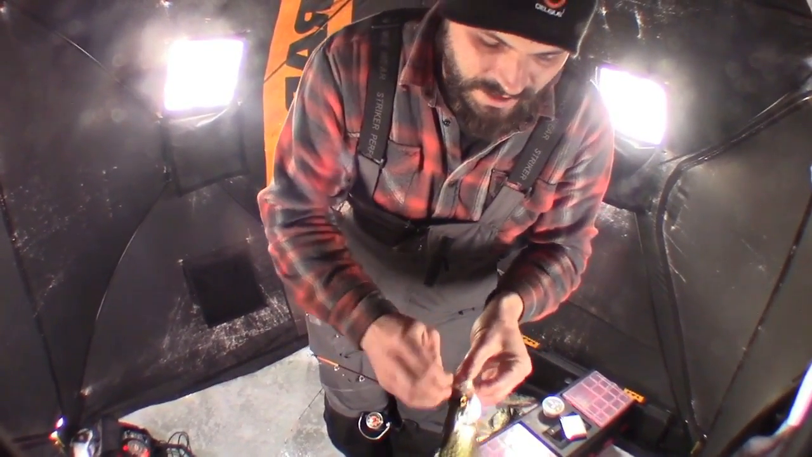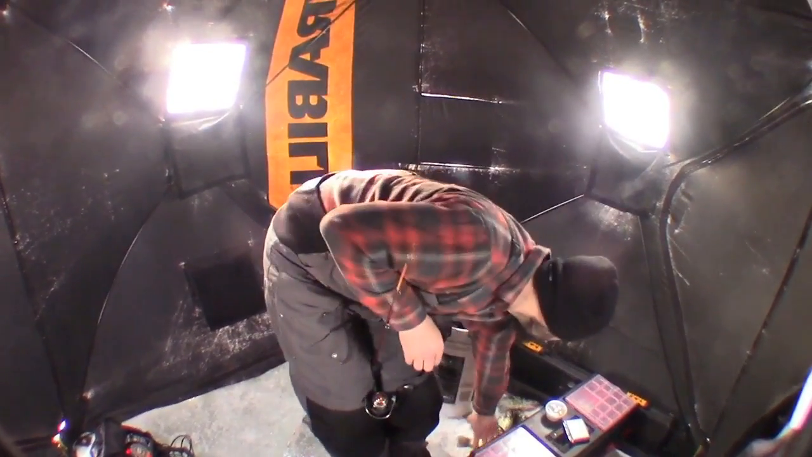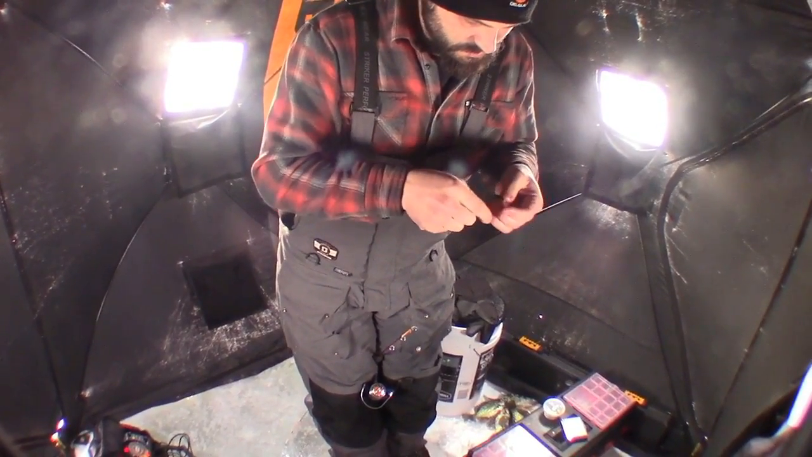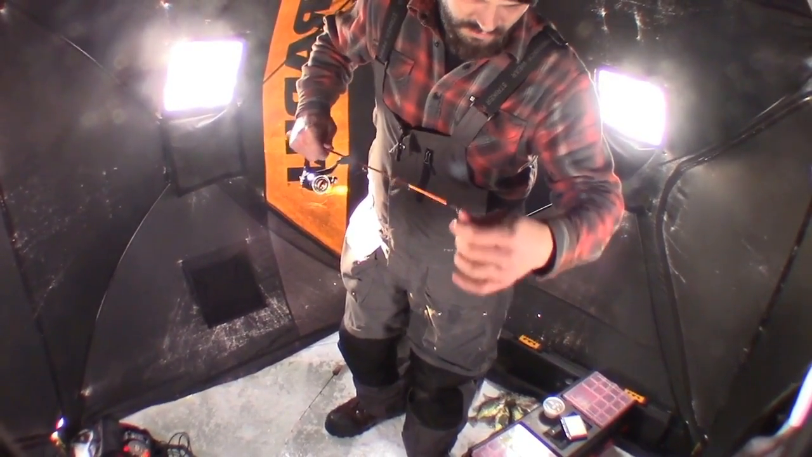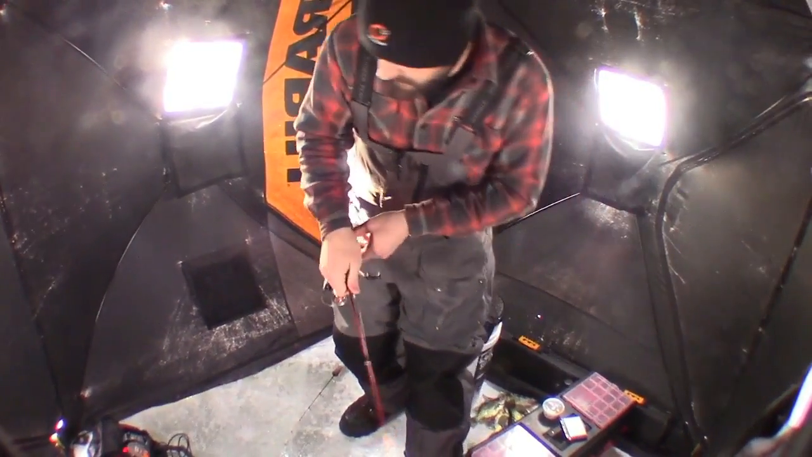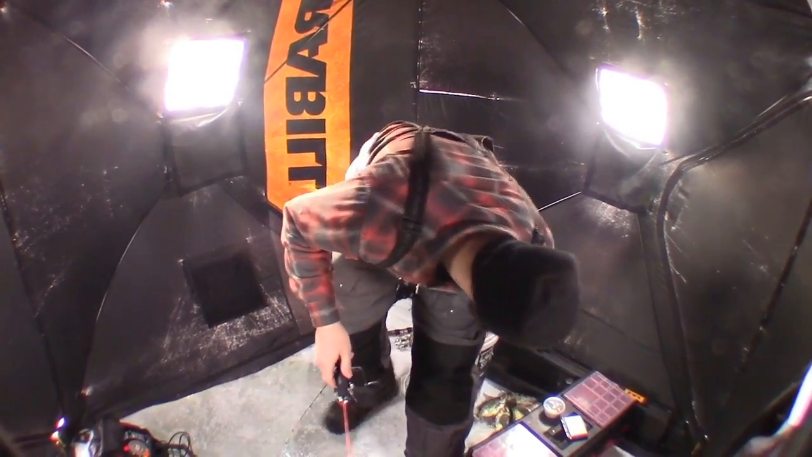I'm eating these, so I'm going to keep that because that's what size I like to eat. I'll keep the big one. I'll catch a big one, but I don't want to keep it. Plus, you used to get a lot more big ones out here on this body of water that I'm on right now. It used to be a lot better for catching big ones.